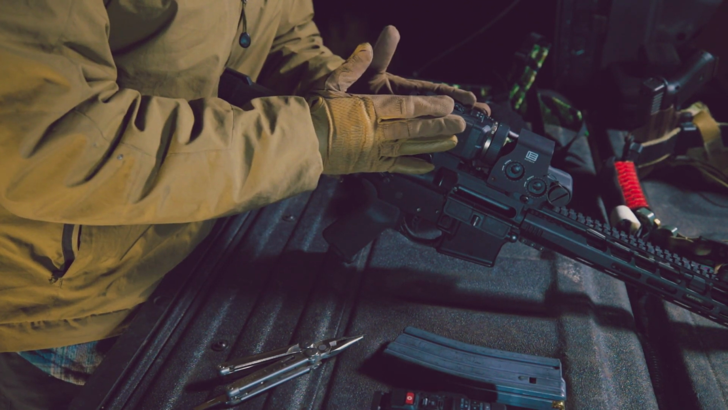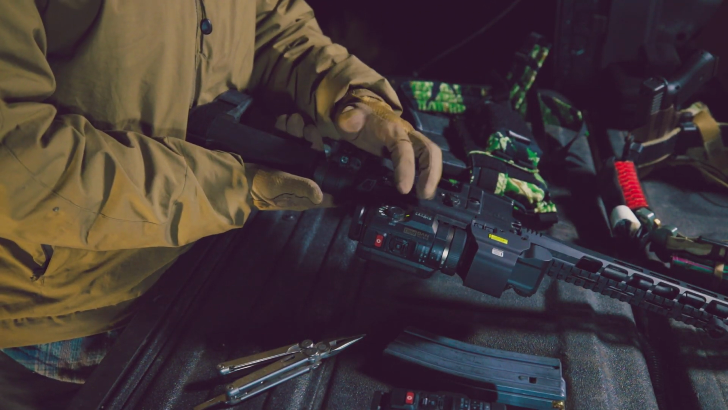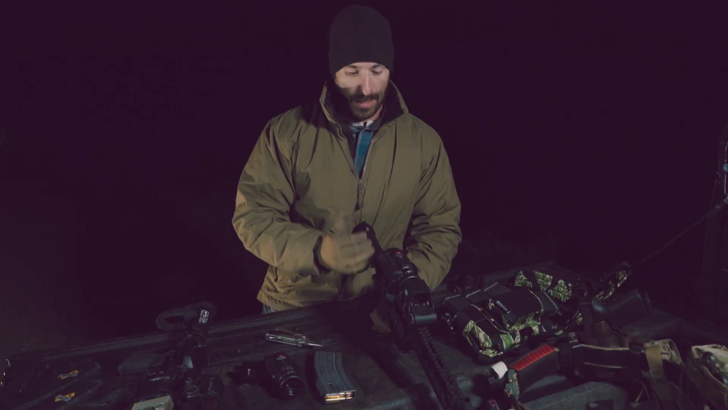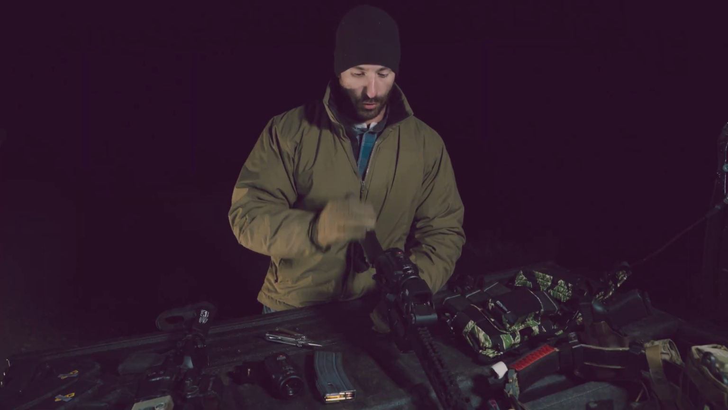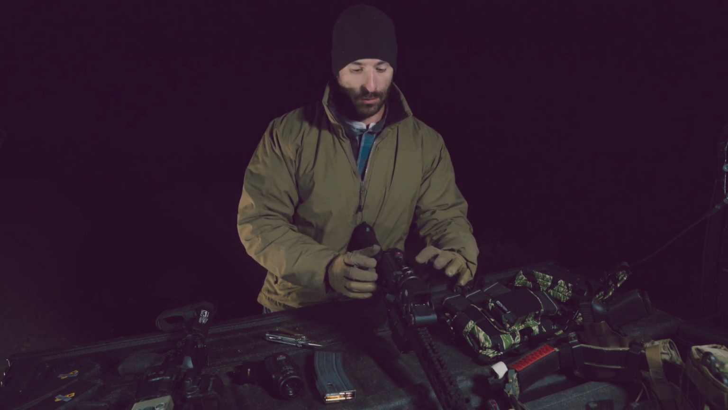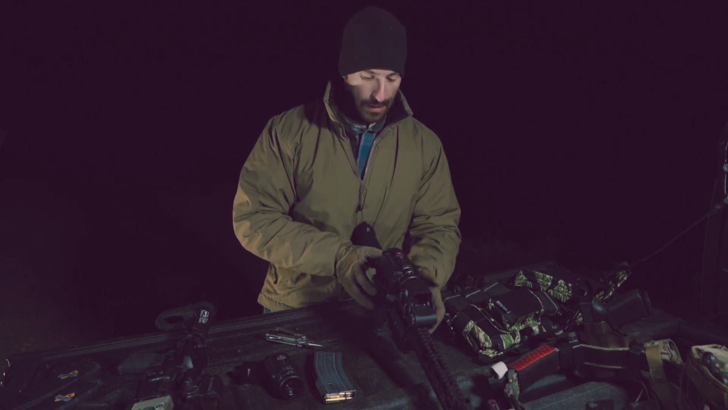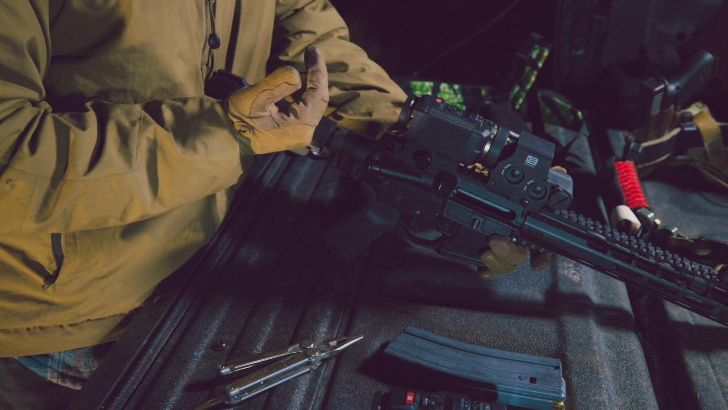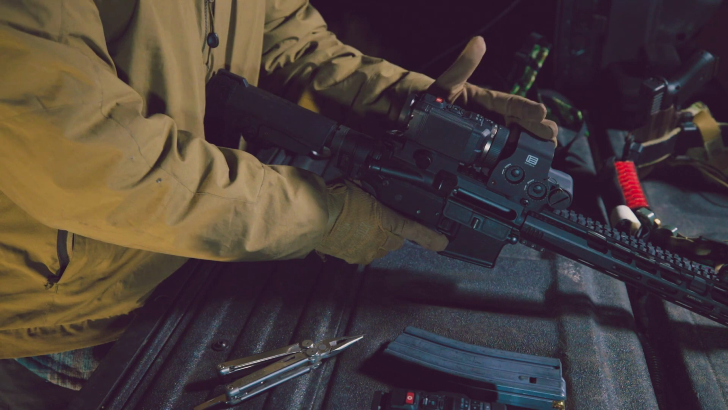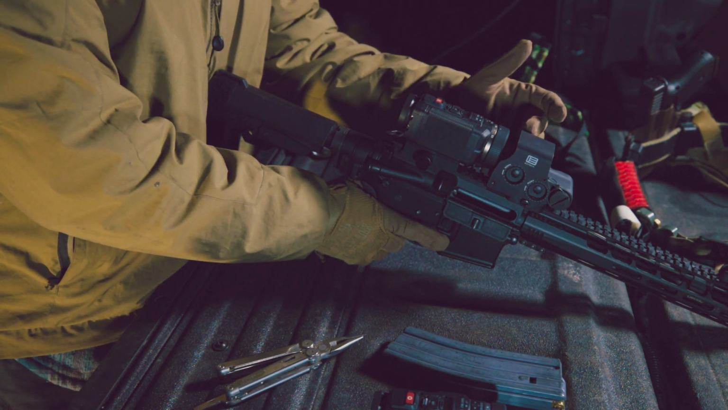So this is what it looks like mounted, specifically behind an EOTech. All your knobs, your on-off functions, your modes are on the left side here. You have your manual focus up front here, and when we hit record, and we'll show you guys later on, there's kind of this fine dance you have to do between the manual focus as well as the zoom to get as clear of a picture as you possibly can. So again, it's mounted as rear forward as I can do without impeding the function of the charging handle. My optic is in front of it, as close to it as the Picatinny options will allow.